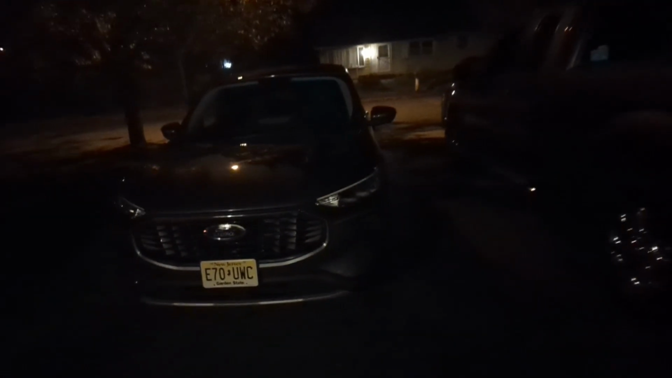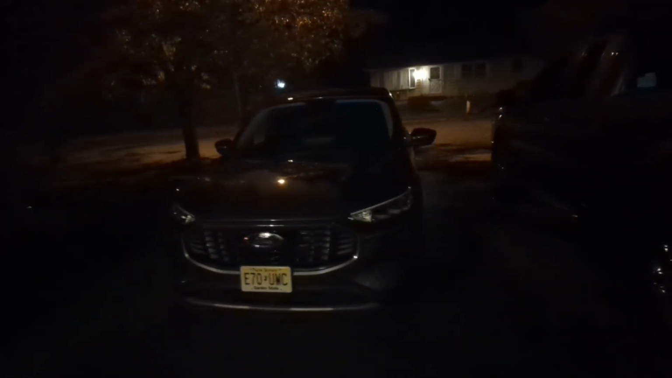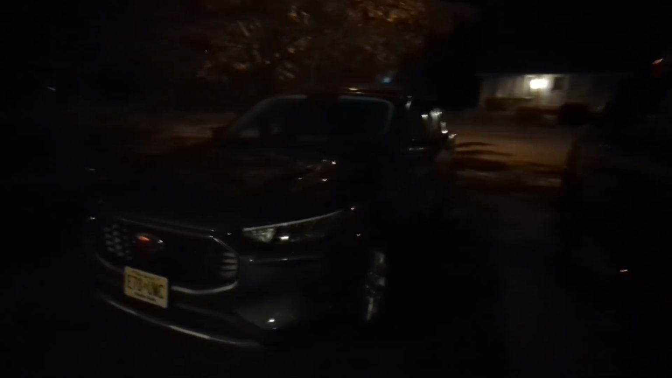Now, as we move up to the front of the vehicle, you can put the headlights in the off position, which is a good thing, because most vehicles actually don't even let you turn the lights off completely and will still have daytime running lights active at all times.